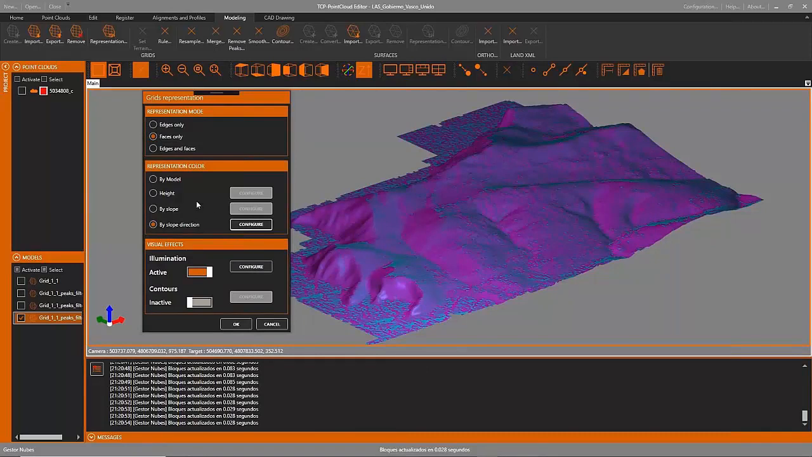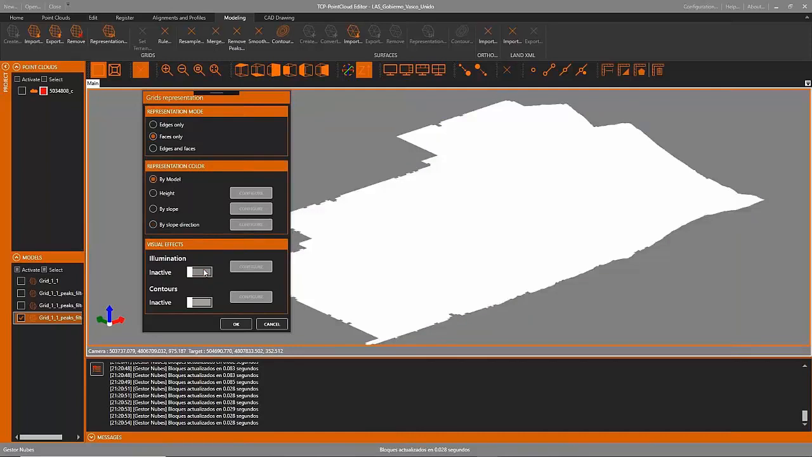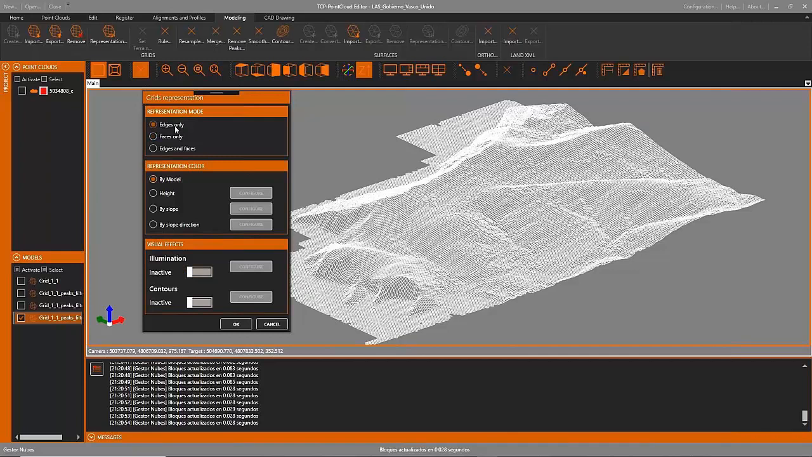And now we can also see what we will get if we turn off the illumination effect. It will be flat, so we cannot see or appreciate very well the grid if it's with faces.